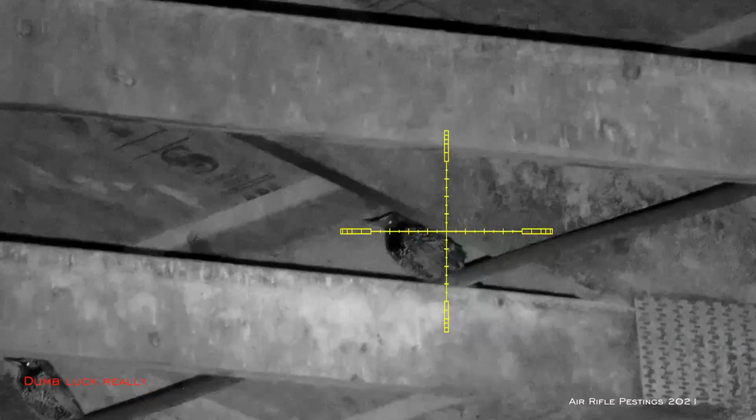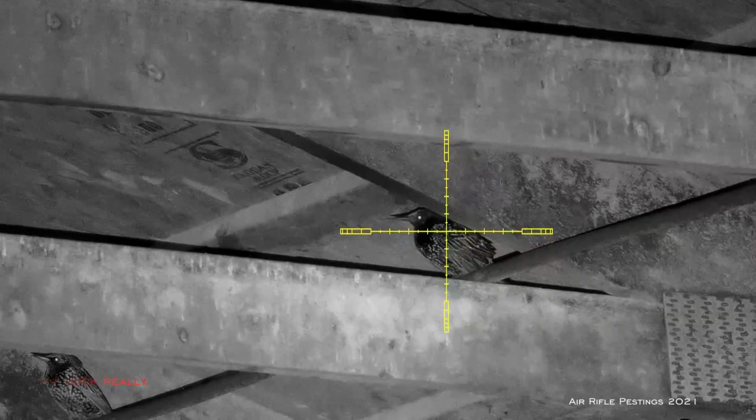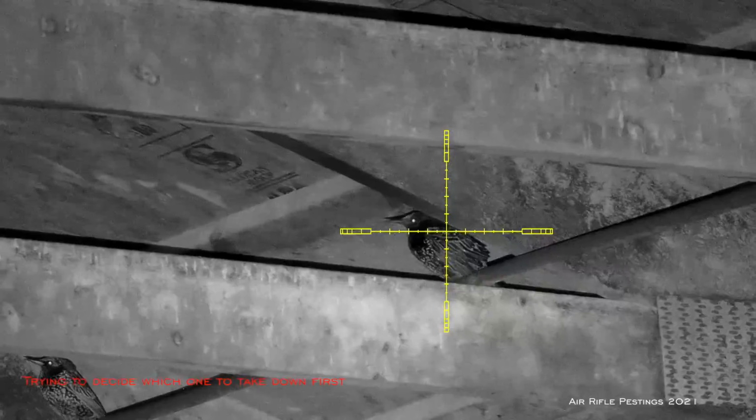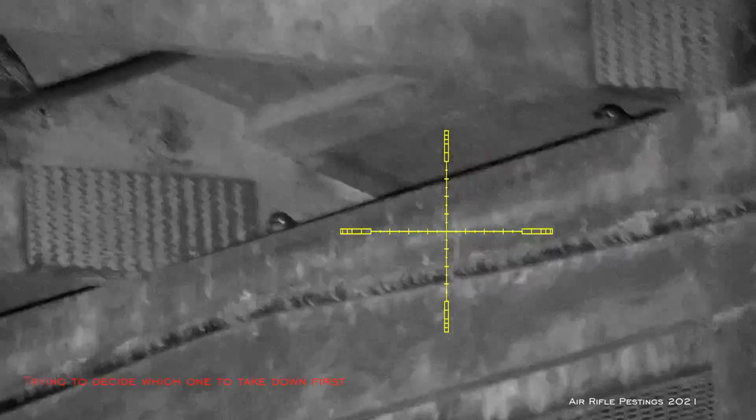They're in complete darkness, so they can't see me, but I can see them light as day. Again, I'm composing myself, getting ready to do my first shot, and I know this is going to be a slaughterhouse if I do my part.